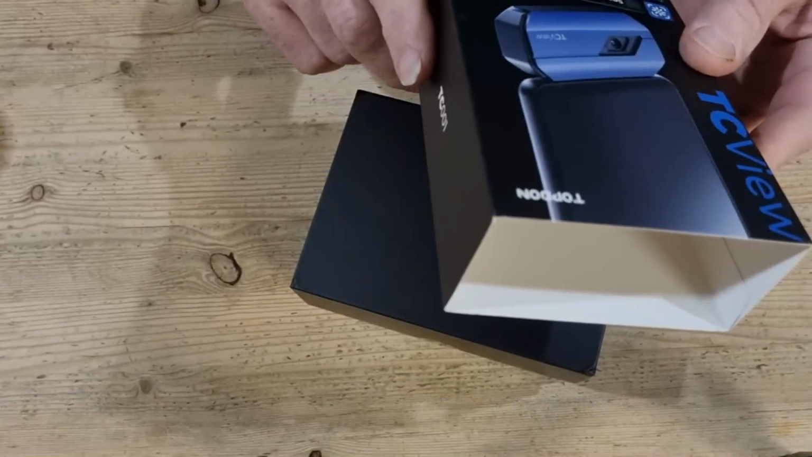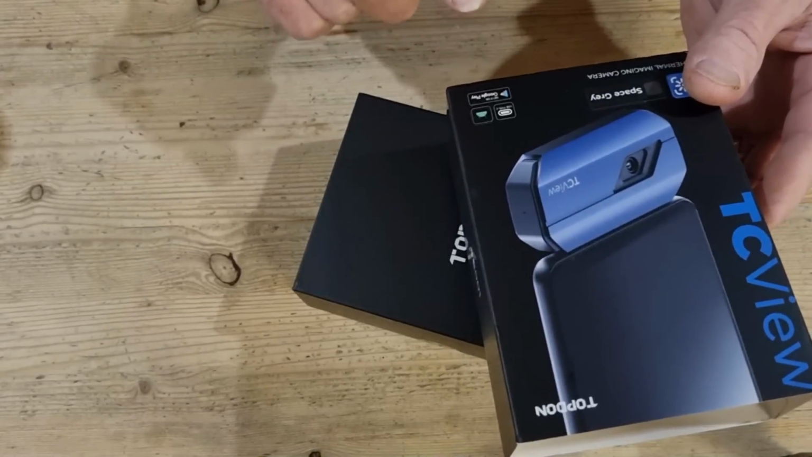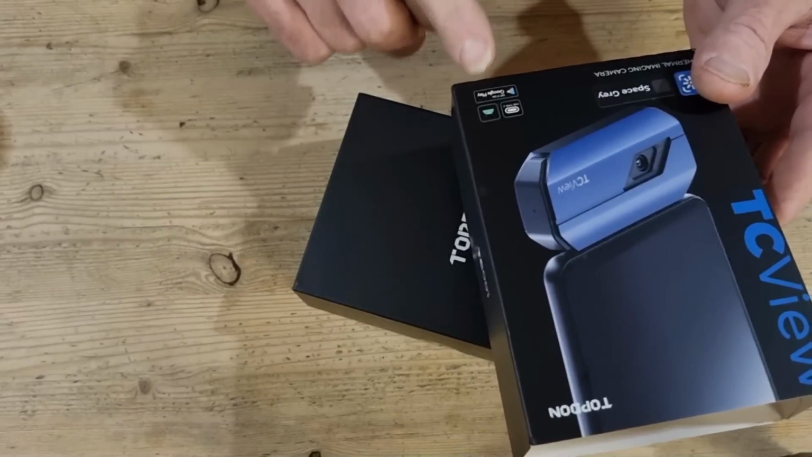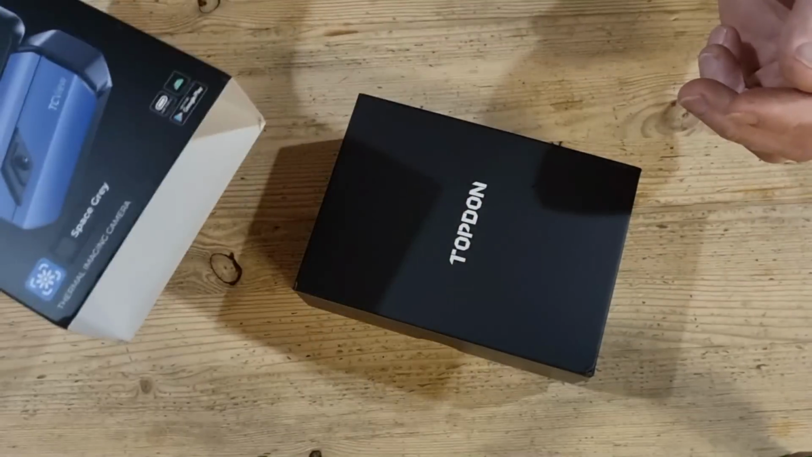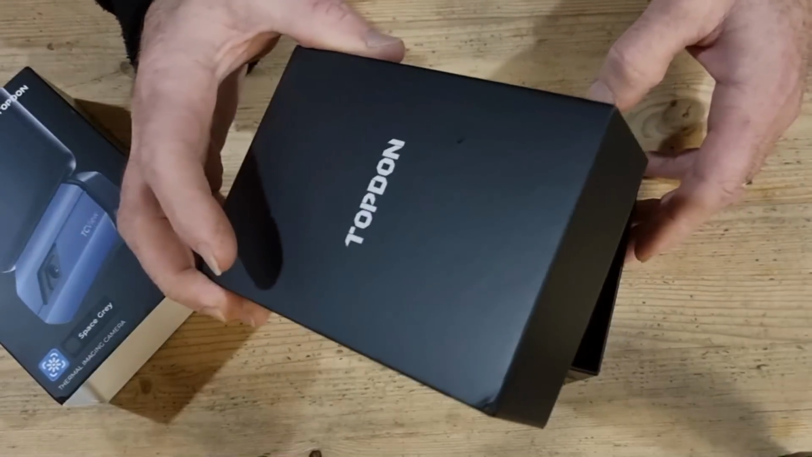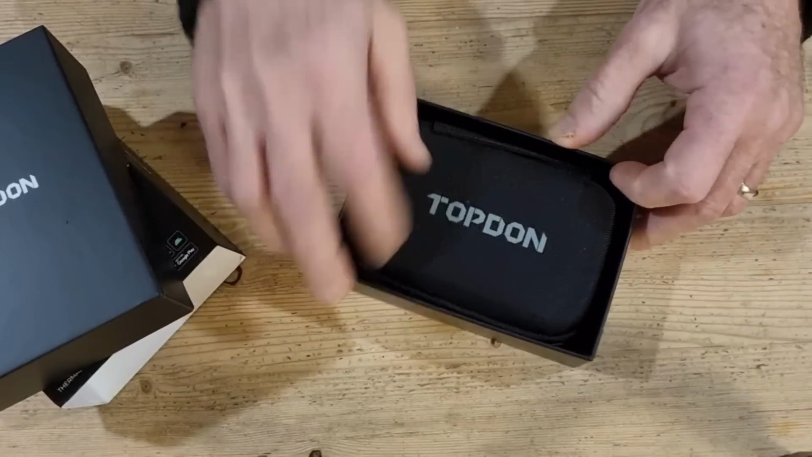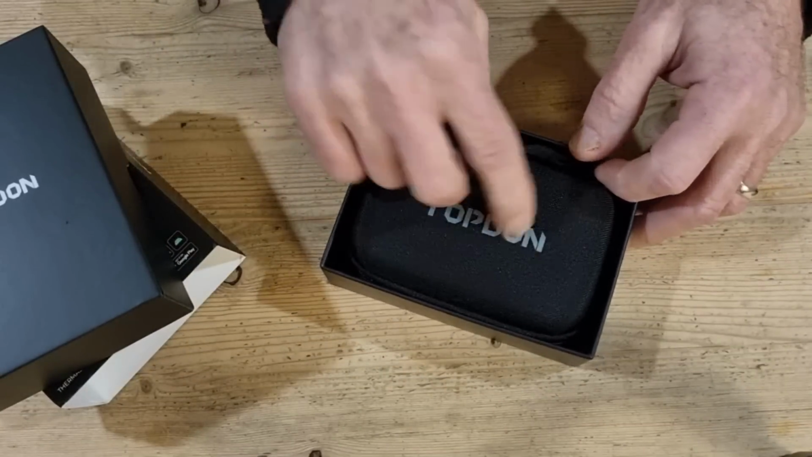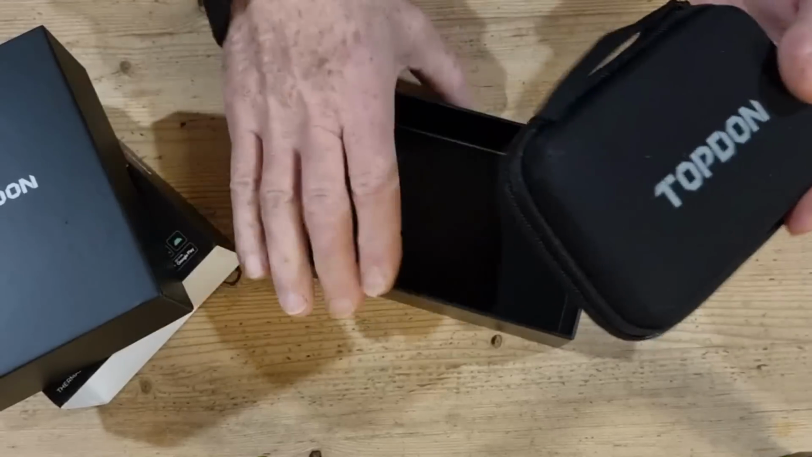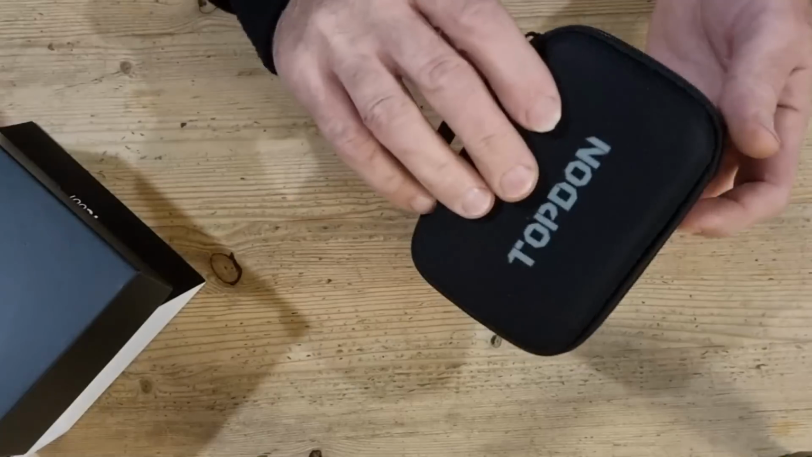Now this is the Android version, and they do an iOS version for Apple devices. But because we don't have Apple phones, we went with the Android version. So we have got a nice little pocket size case.